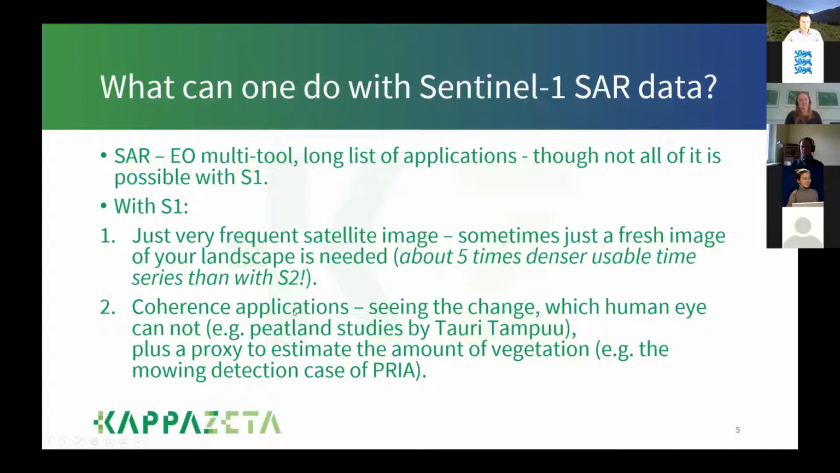Then it has a data layer called coherence, which we have been exploiting a lot. I also want to praise Tauri Tampu, a University of Tartu PhD student who has shown its applications for peatland studies. It's a layer which shows you the change. It's a normalized change measure between 2 images. And you can see change which the human eye cannot see, which is really cool.